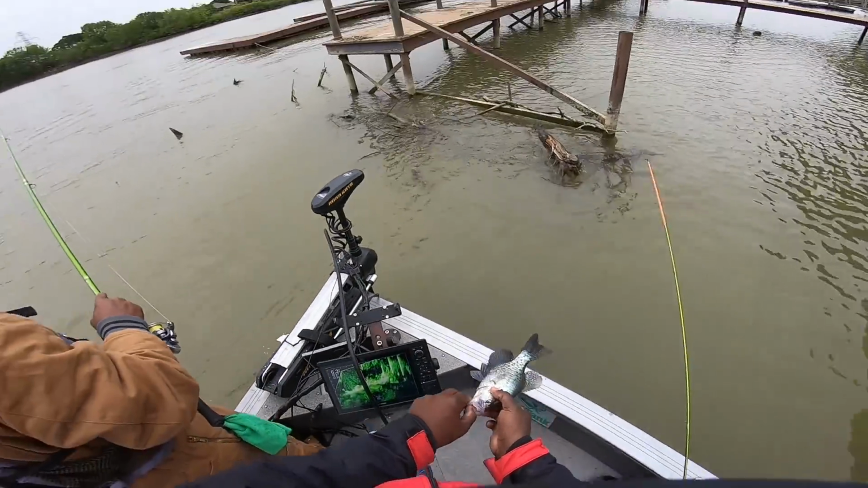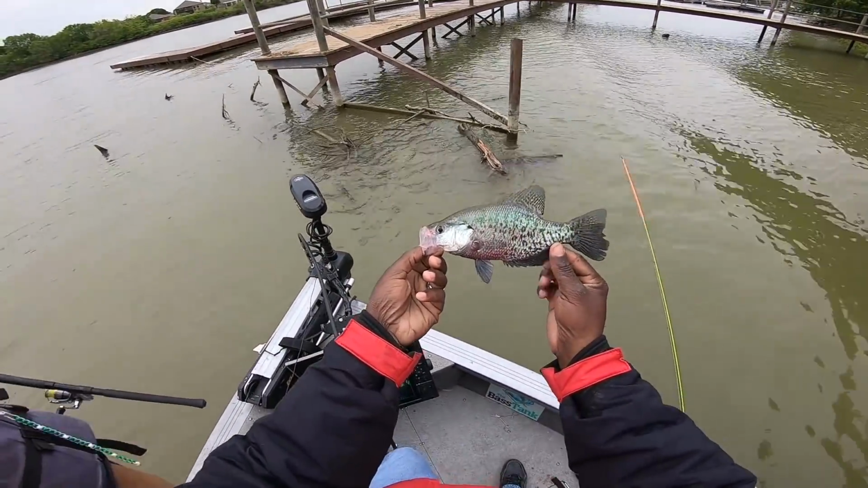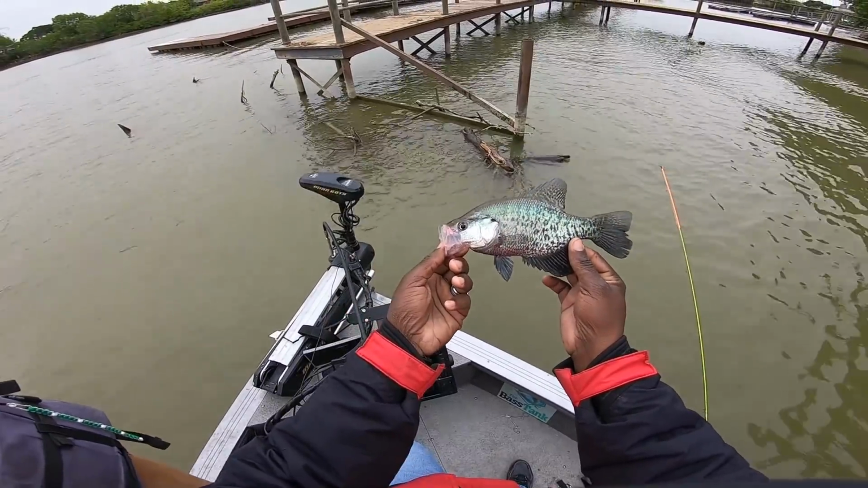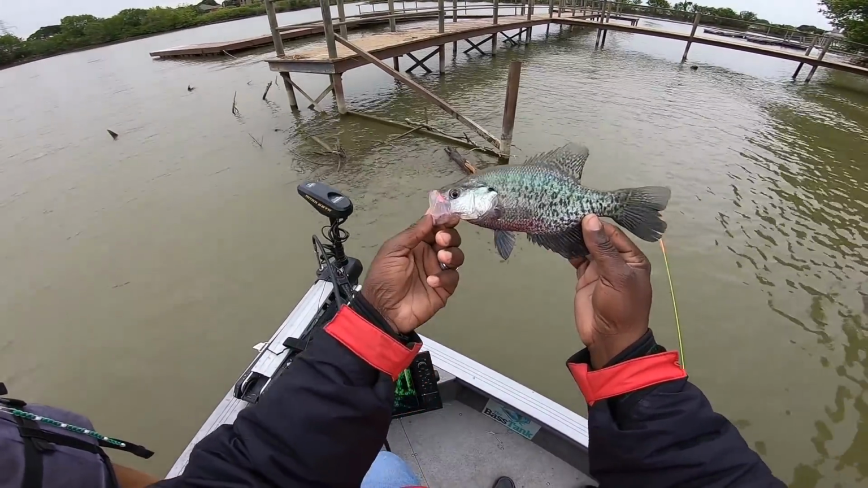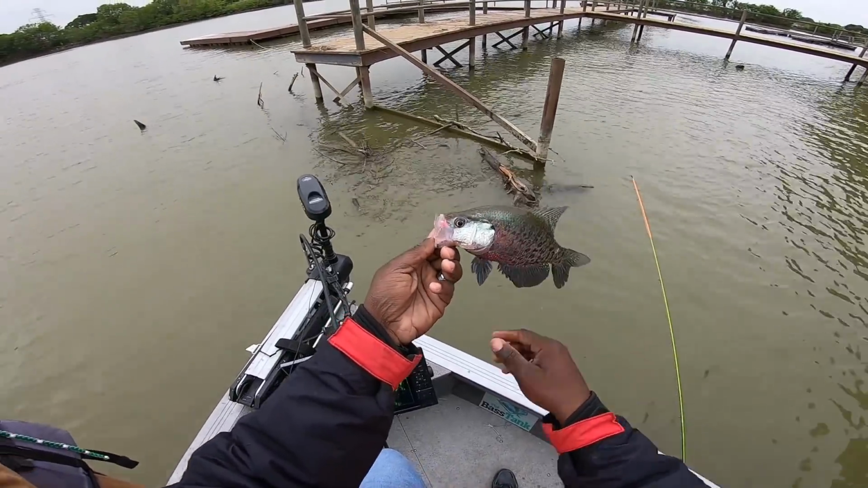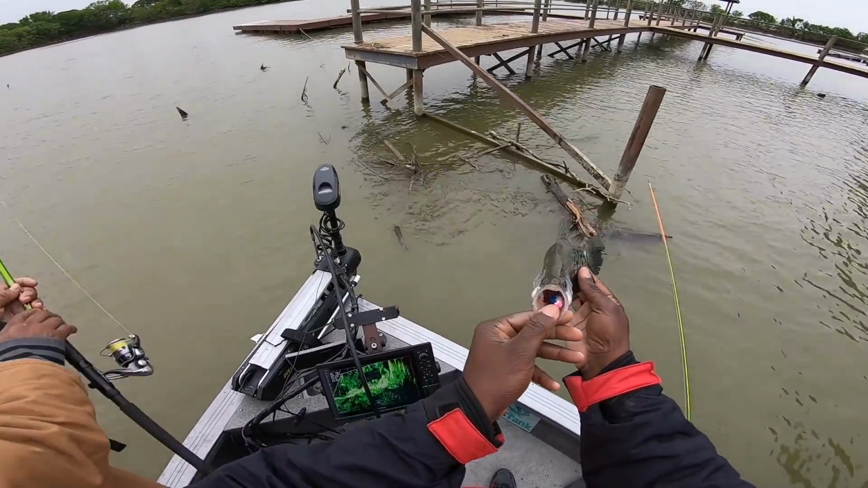Guys, let me tell you something real quick. So y'all, I don't want my people to be out here ignorant. This is a spawning male white crappie. This is not a black crappie. Shout out to those that are trying to learn a little something. This is a spawning male white crappie, not a black crappie. Yes, he's dark, but he's hormonal right now. This is a white crappie that is spawning, guys.